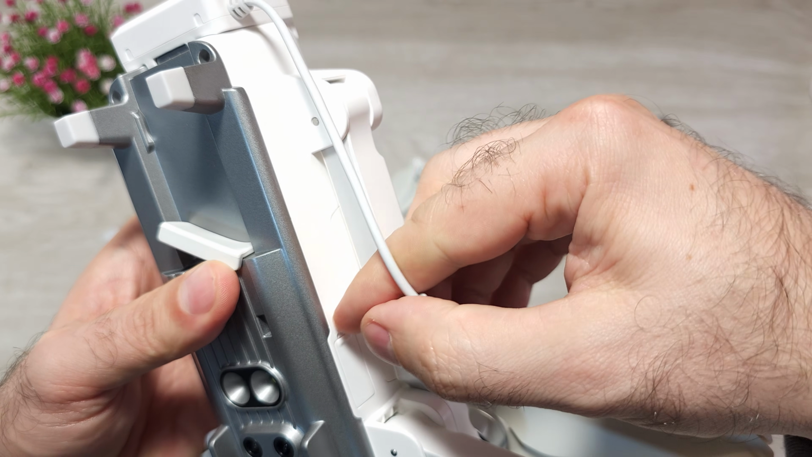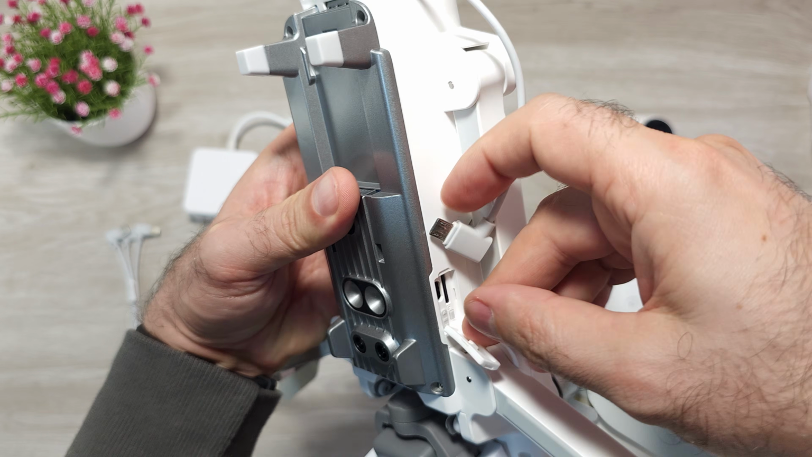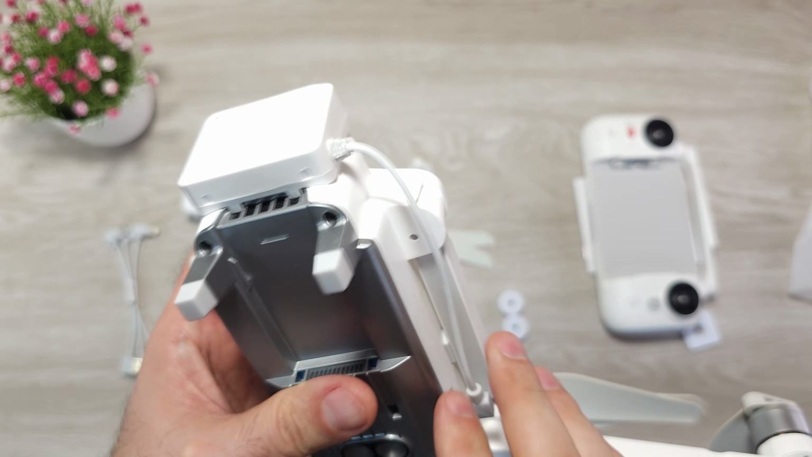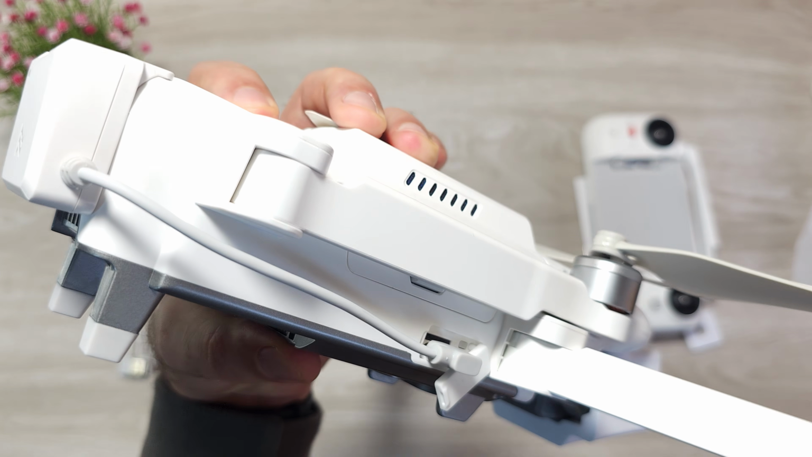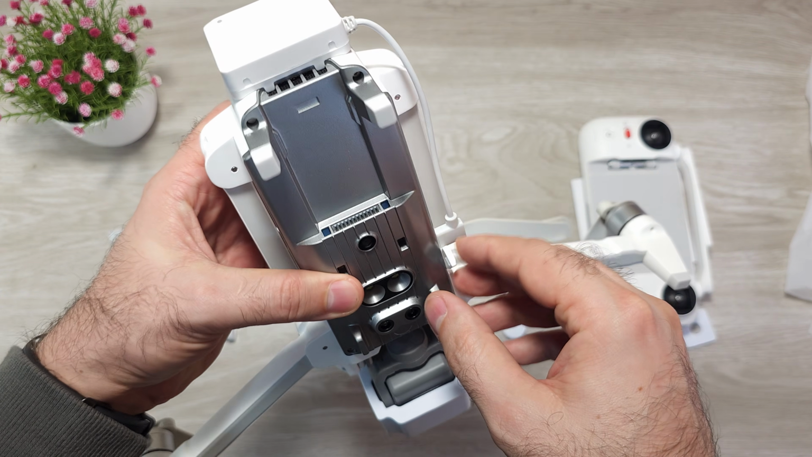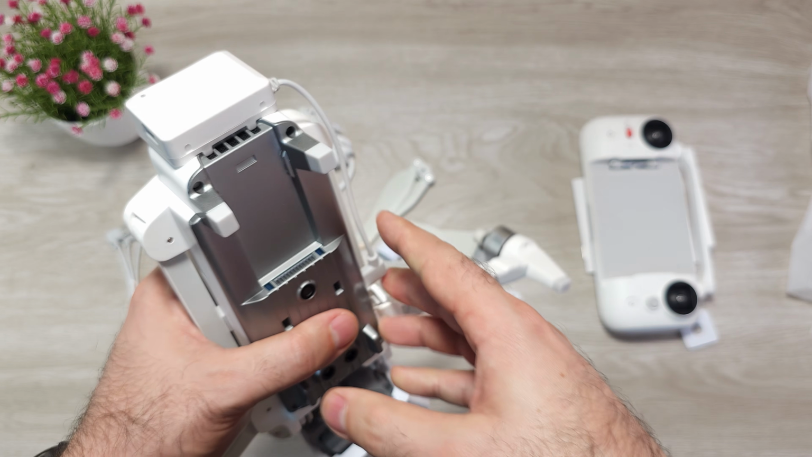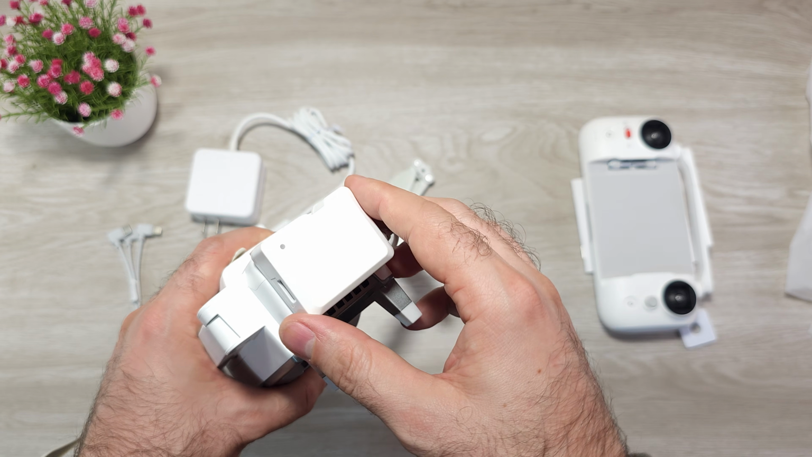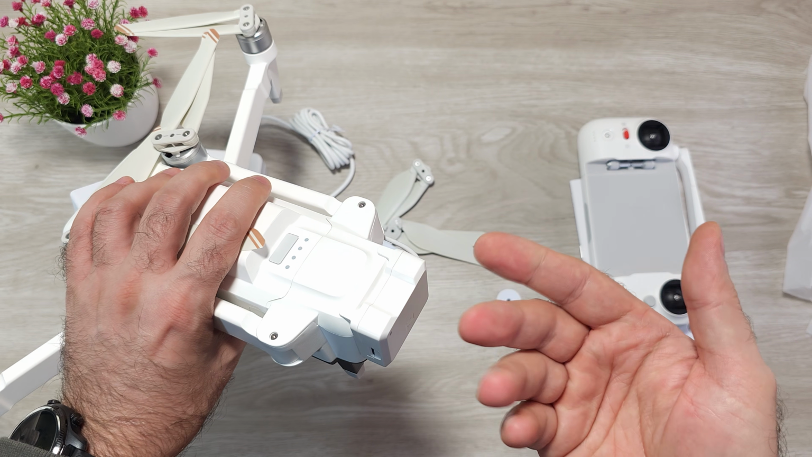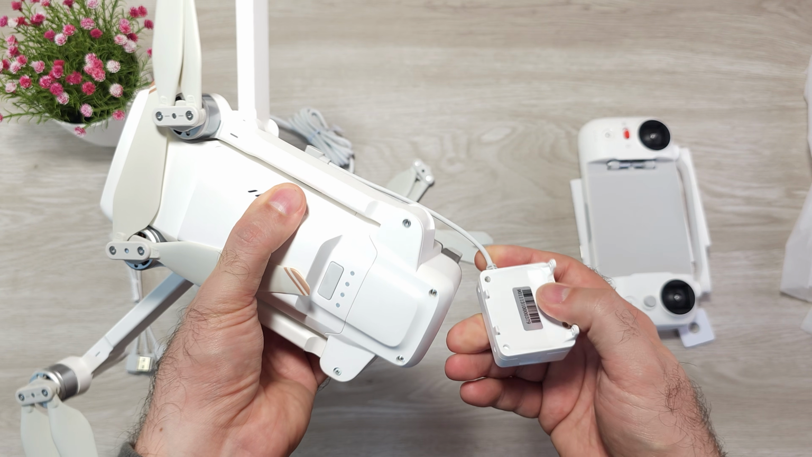And then the cable just goes straight into the USB port on the side, just like this. It's designed to be very easy. The cable is not going to be interrupting the motion of any parts. Very nice and very simple. And then you have a 4G module. But we will try this later, because I still don't know the compatibility, if I can use local SIM cards with this one, but we will test it. For now, let's just remove the 4G module.